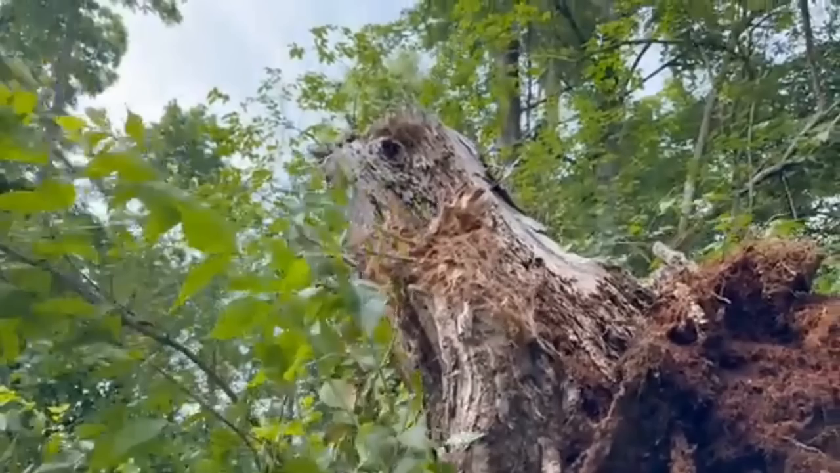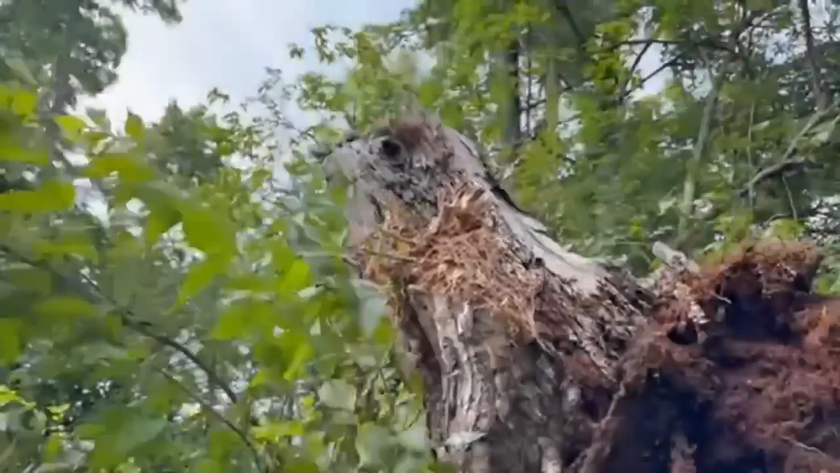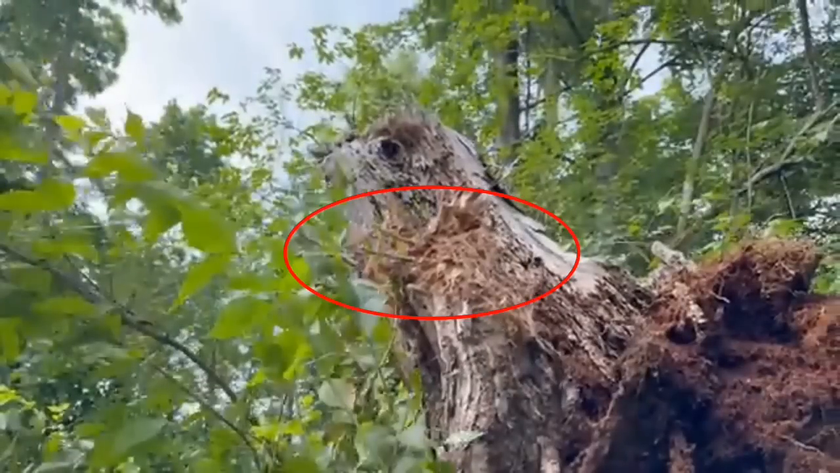Dead tree stumps, they got a dry look to them, except when you find spots that are freshly broken off, because there's moisture down in them, and you can tell that something was freshly broken off here.